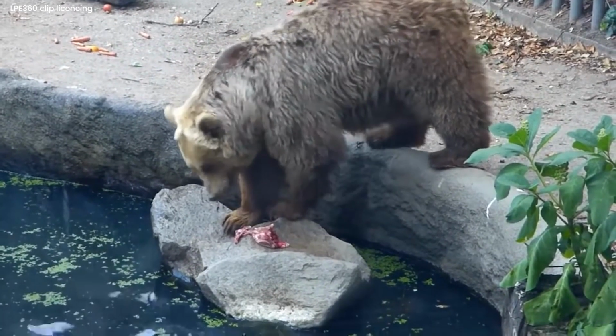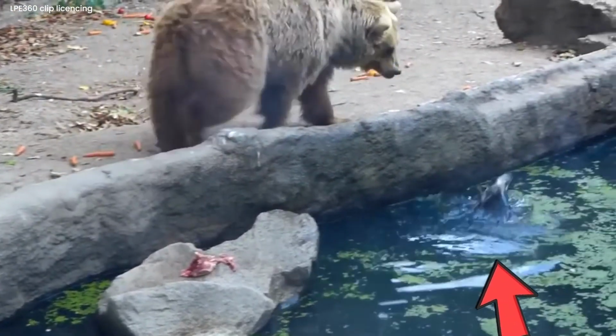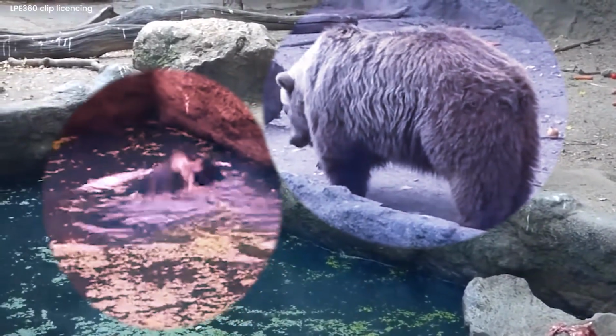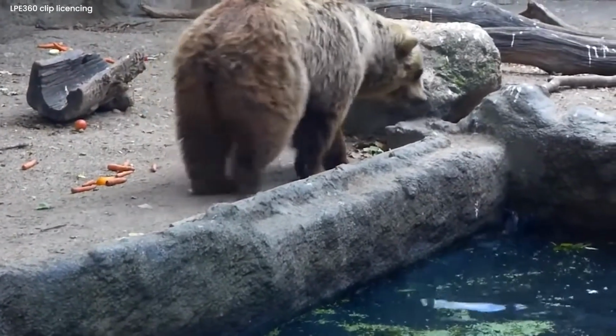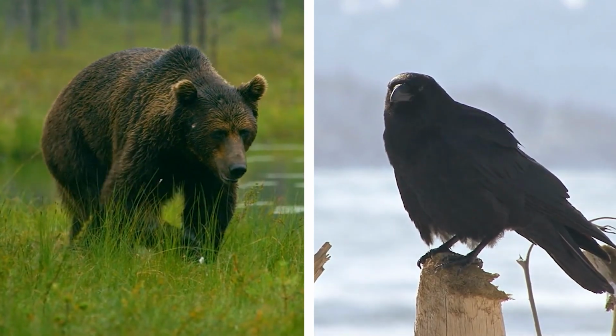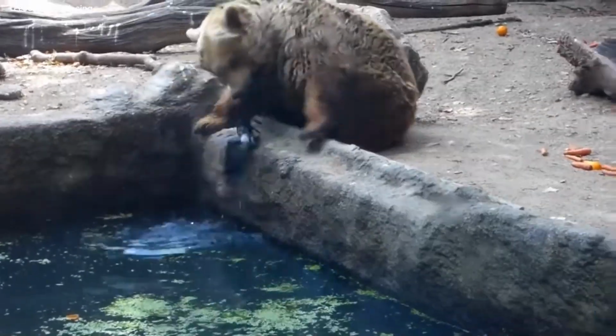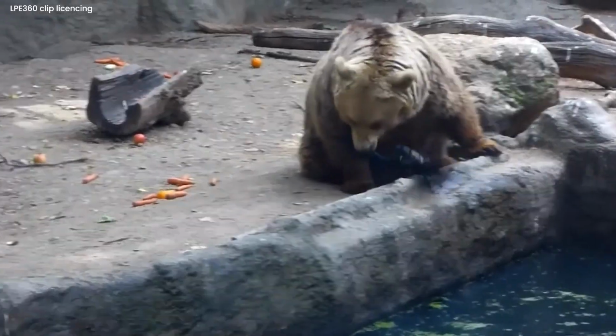Compassionate act by a bear. A brown bear in captivity at Budapest Zoo, Hungary, shows incredible compassion by saving a black crow from drowning in his enclosure's lake. By contradicting assumptions of interspecies behavior, the bear's unexpected act of empathy demonstrates its compassionate nature. A touching moment of connection between two extremely dissimilar creatures is captured by the bear's quick action in rescuing the crow from peril.